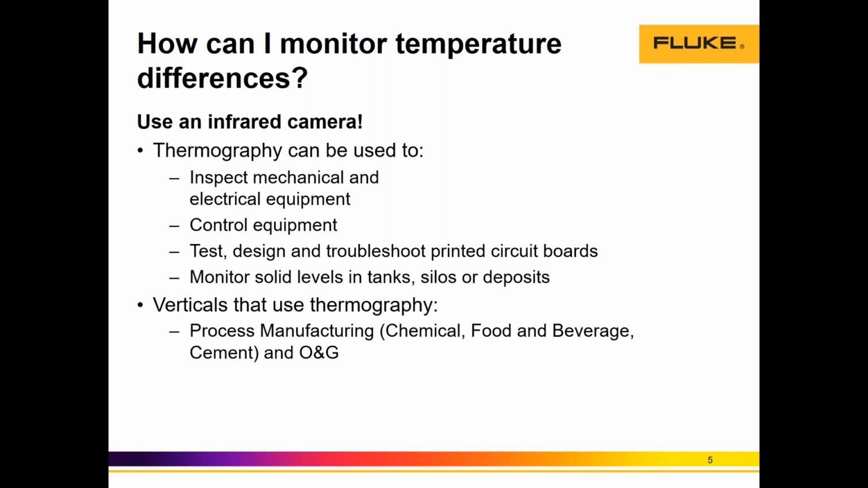Same with electrical assets, but there are also some specific vertical equipments where thermography helps also in troubleshooting in cement and food and beverage. And again, we'll see this later. Utilities is also another vertical market where thermography technology is adopted, right? And in all three segments, right?